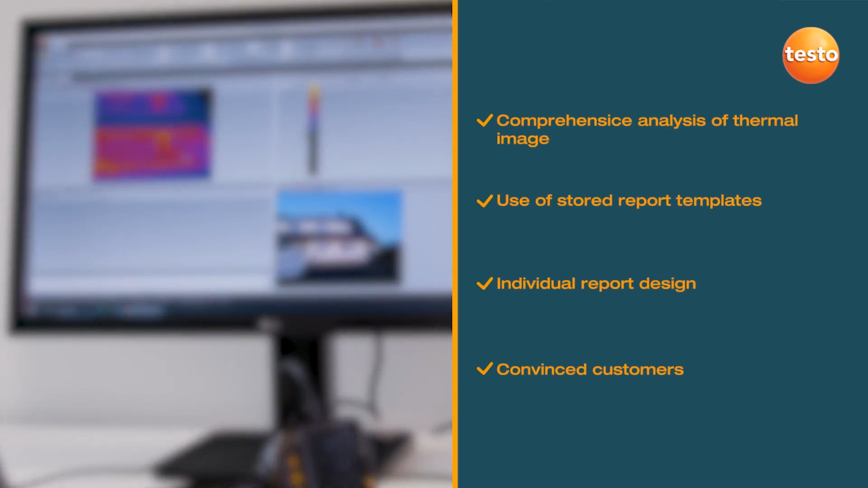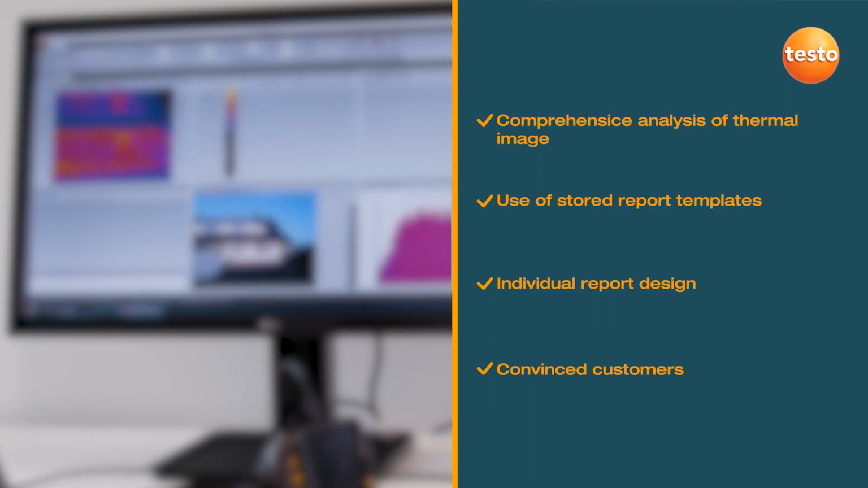Either you use one of the numerous report templates, or you can create an individual layout according to your own wishes. In any case, the software allows you to create highly professional and persuasive thermography reports quickly.